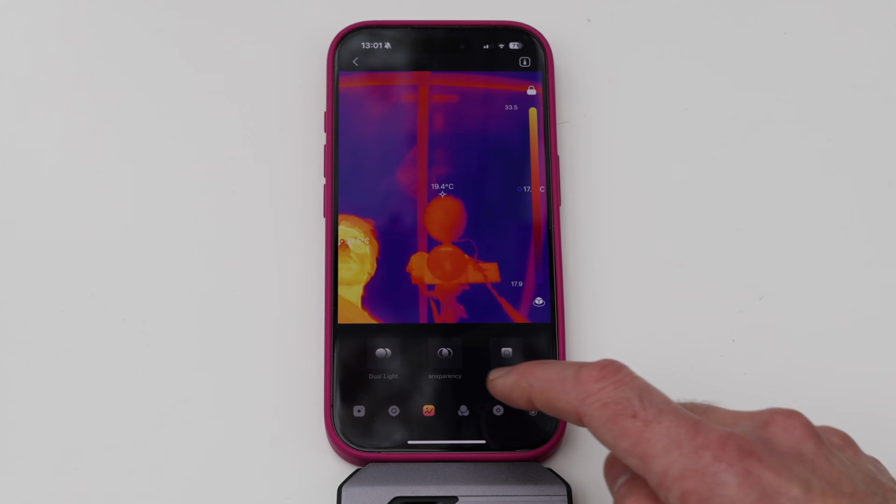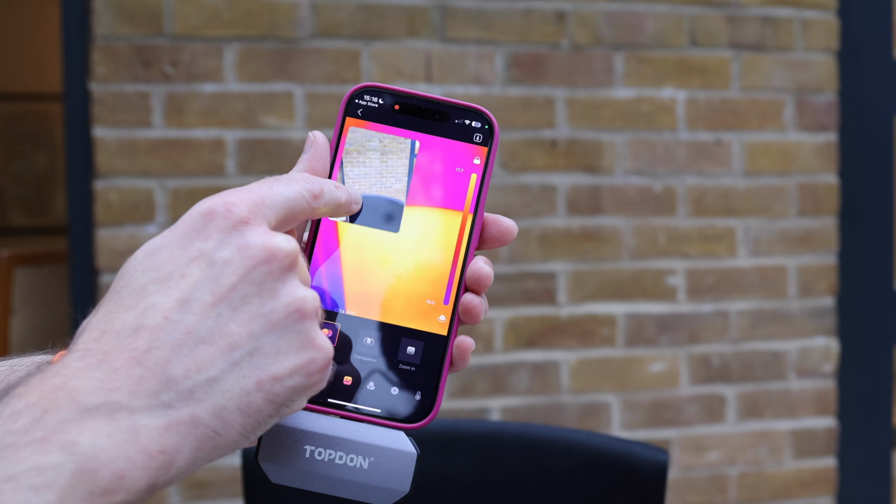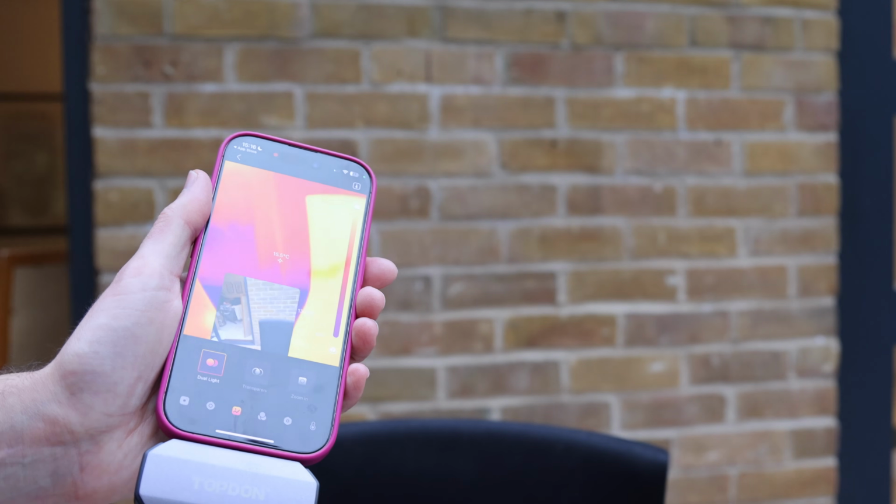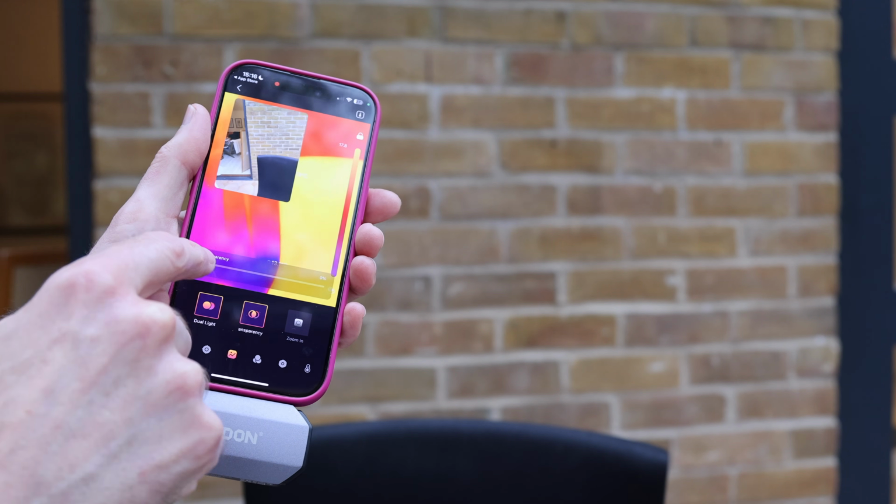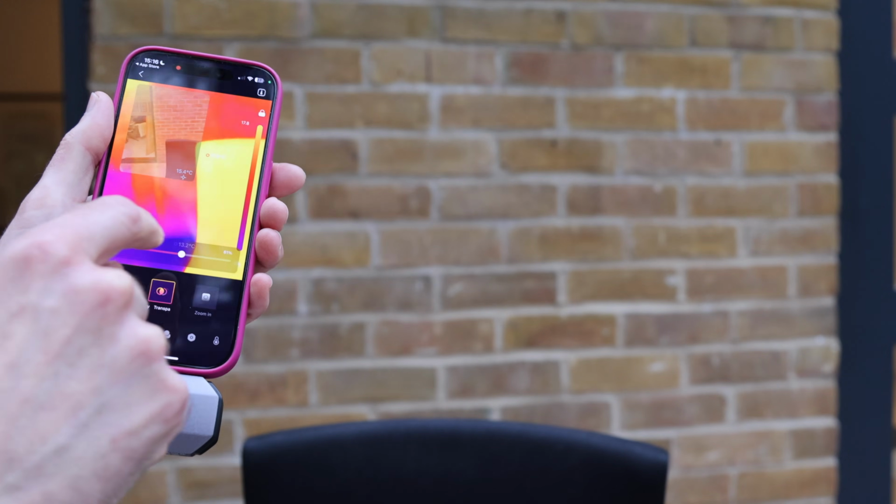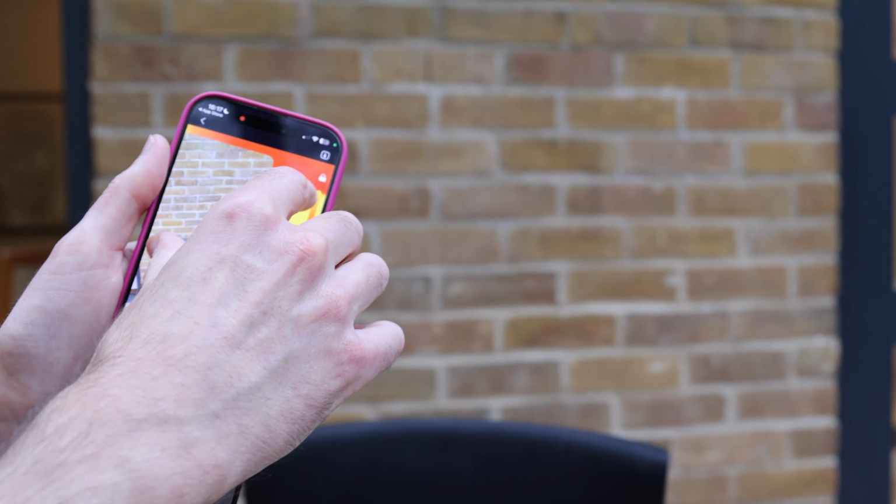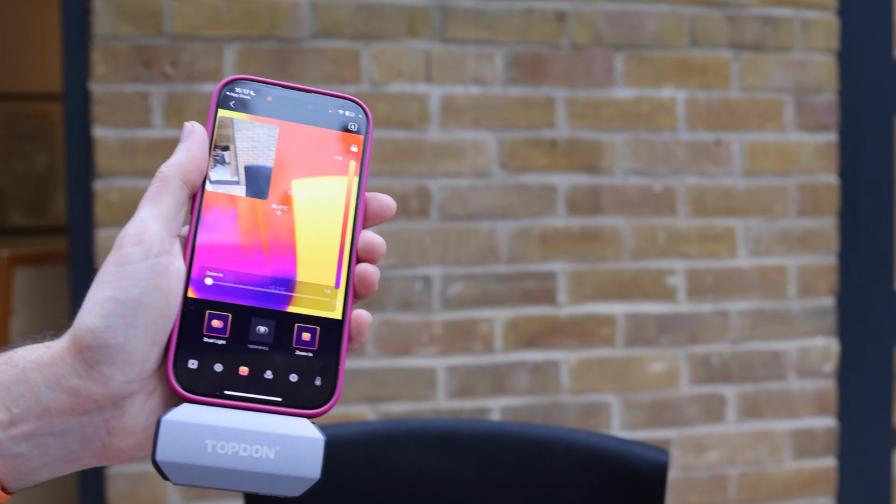If we click this here, you'll see we've got this dual light. So that means I can drag that around at the same time as recording this. And of course, if I want to just put that down there, I can. So that's dual light mode. There's also transparency. Obviously, I can make that a little bit lower if I want. And I can zoom in as well. And that's about as small as that goes.